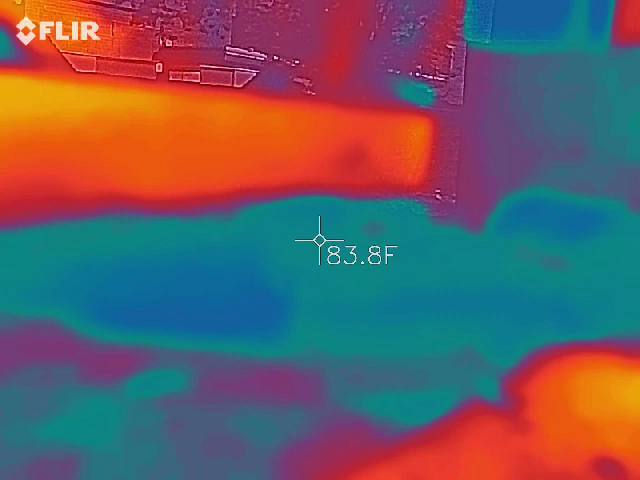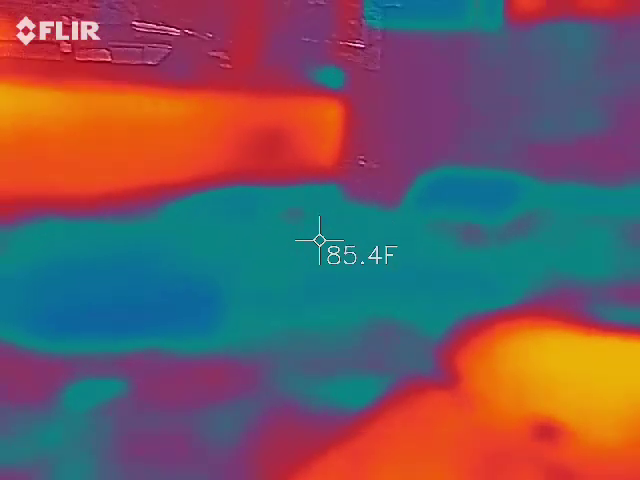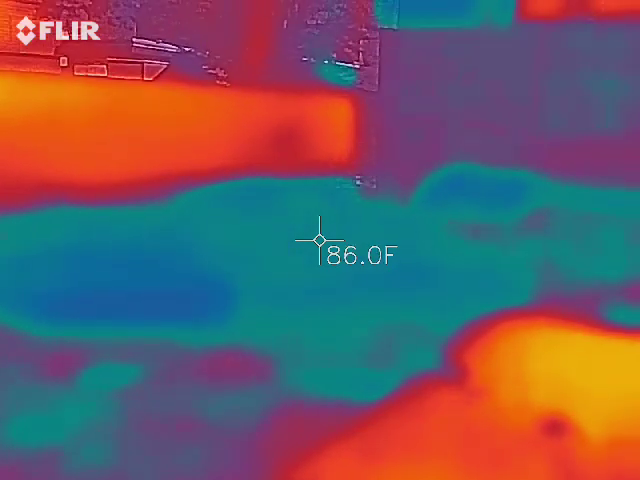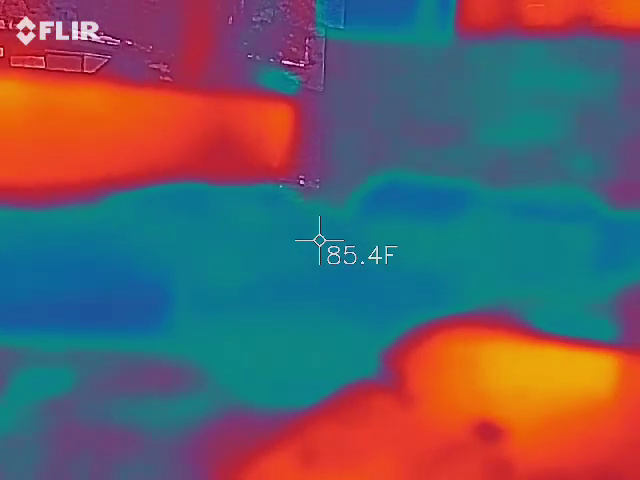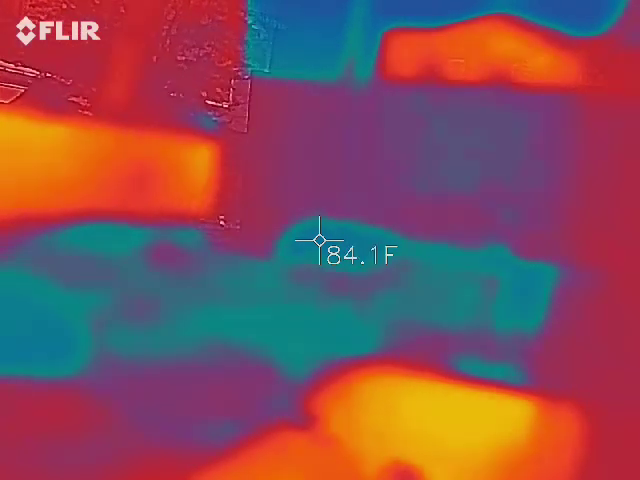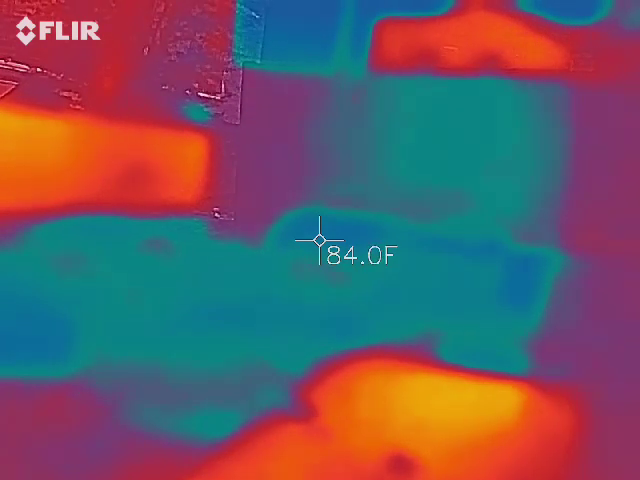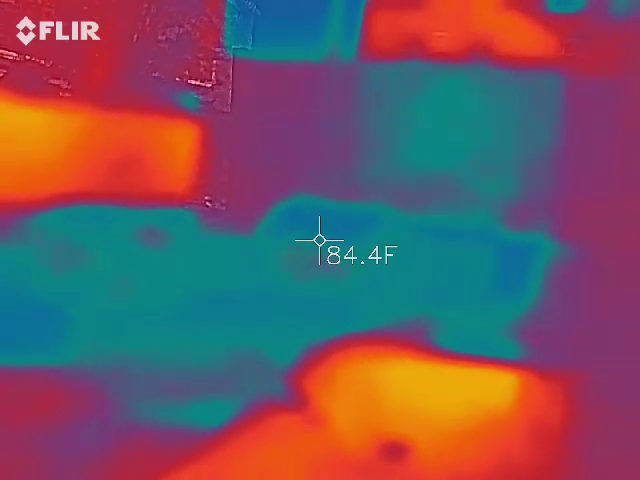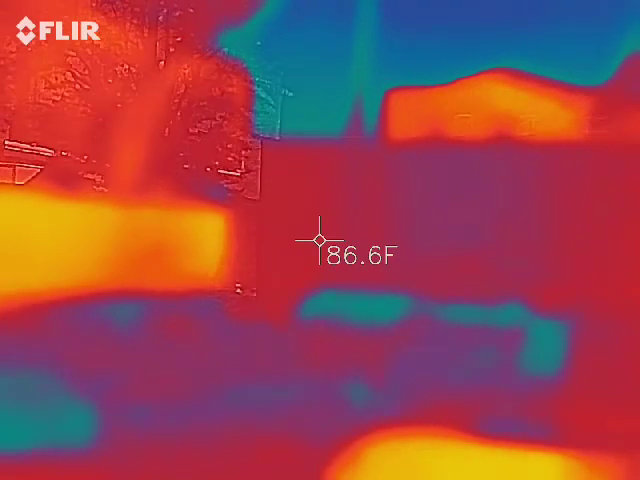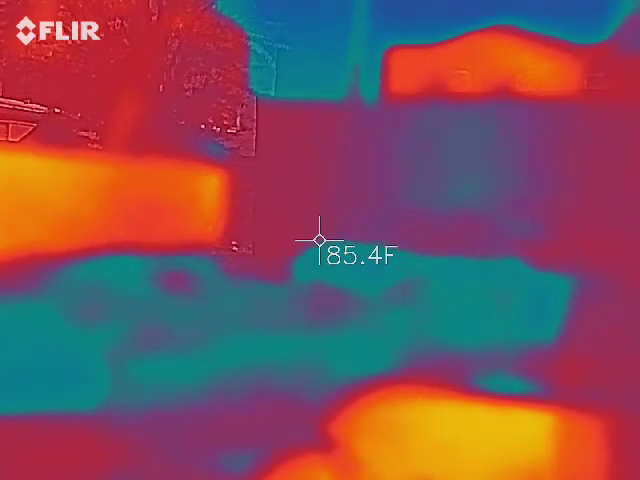Catching anything on there? It's a weird little pocket above the wall, and kind of fading in and out. Yeah, right below it. I'm actually looking at above the wall. See the blue dot? It's kind of faded now. Blended in with the red.